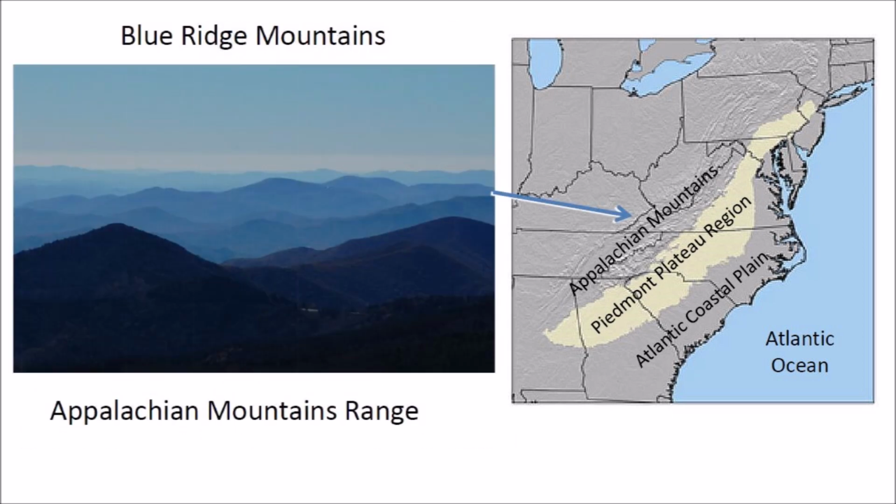The Blue Ridge Mountains are a geographic region of the larger Appalachian Mountains range. The Blue Ridge extends from southern Pennsylvania through South Carolina. The name Blue Ridge is well deserved. The mountains take different hues of blue in the morning when the sun rises.